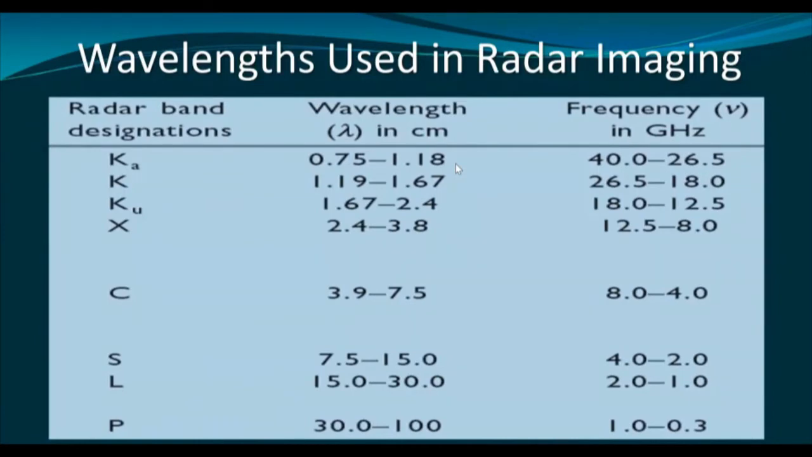As you can see in this slide, different regions of the microwave energy have been named with different names, from the shorter wavelength to the longer wavelength.